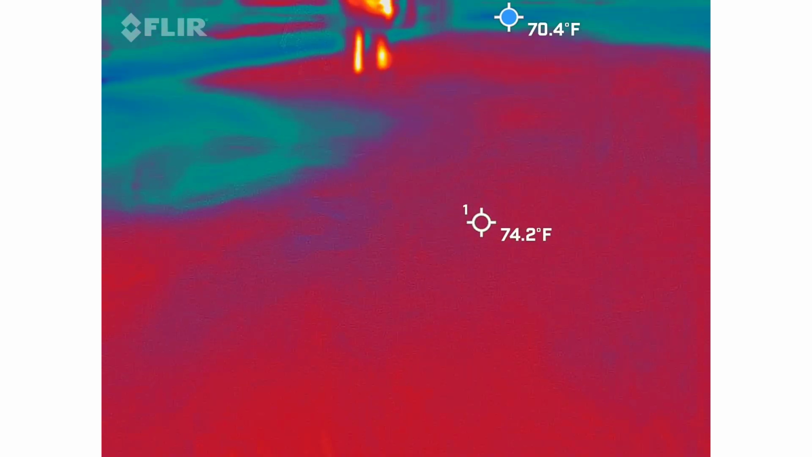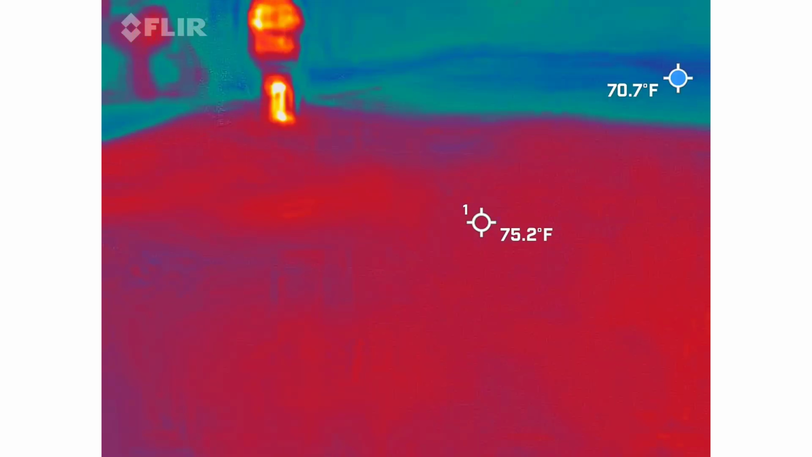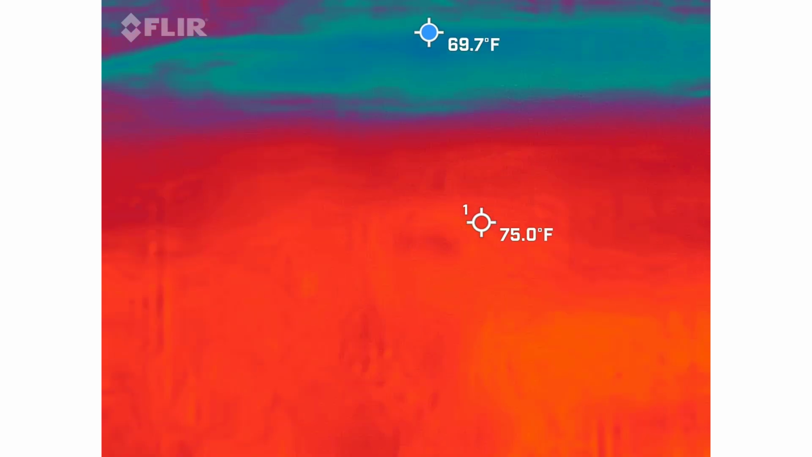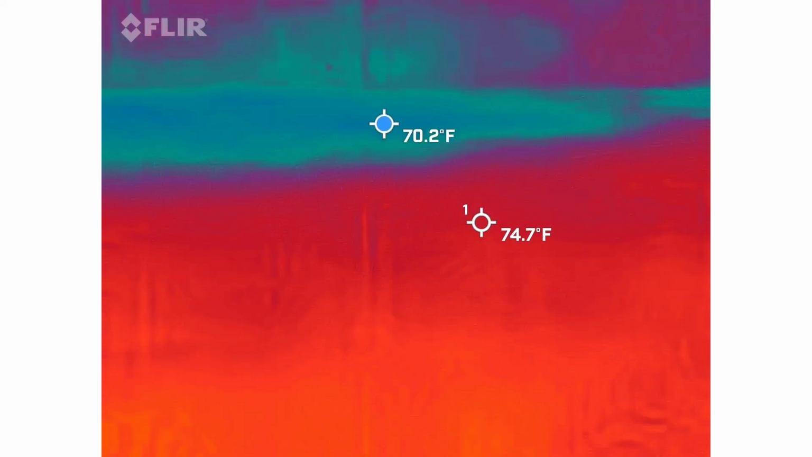Did y'all unearth something over at the cemetery or what? Not yet. Still waiting on that. There's still a bunch of people over there. Find any cold spots? Not much colder than about 69 degrees. Most everything out here is in the 70s.